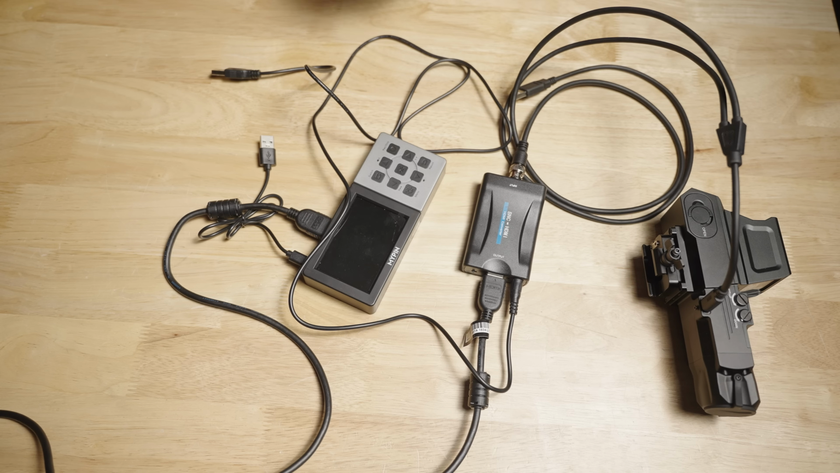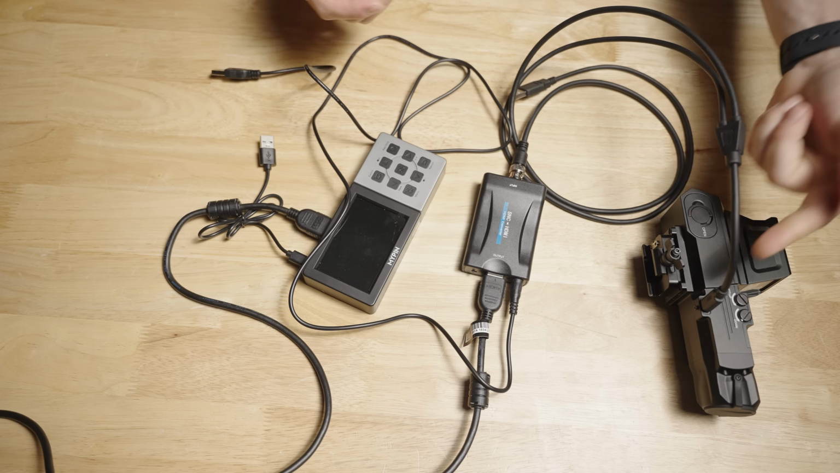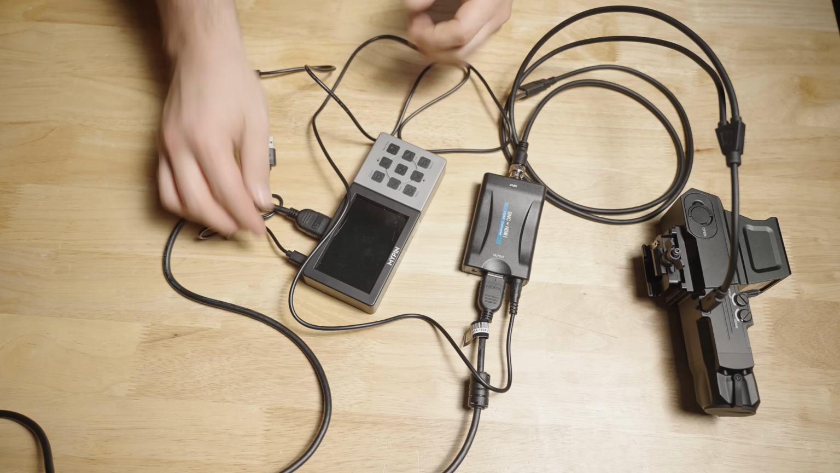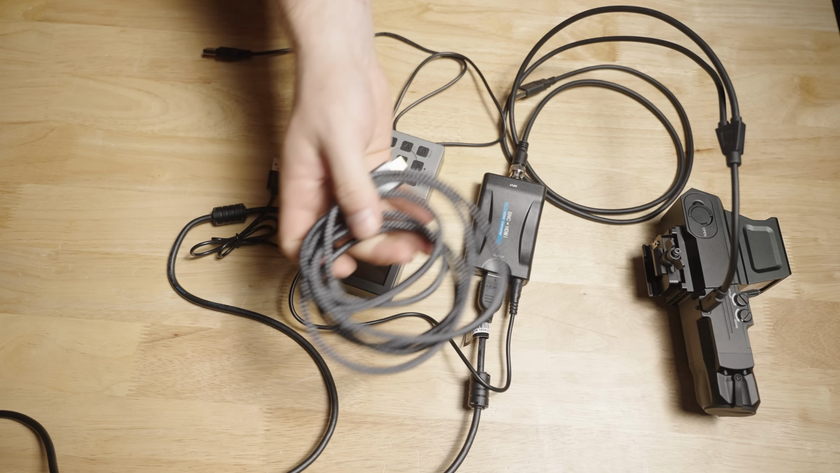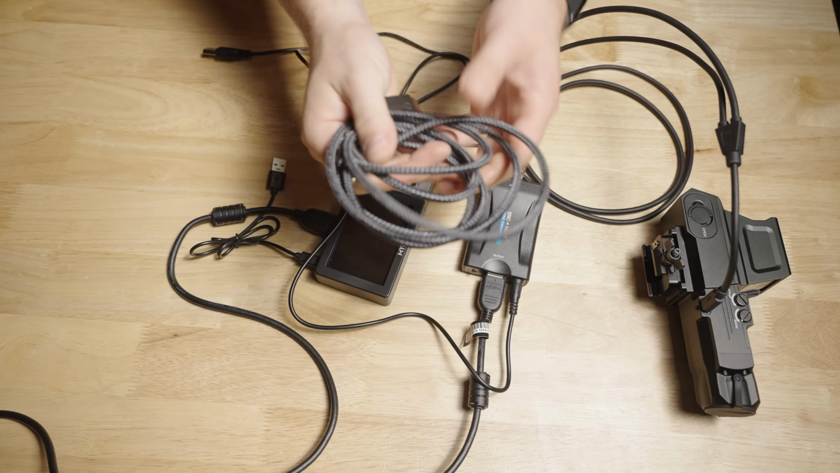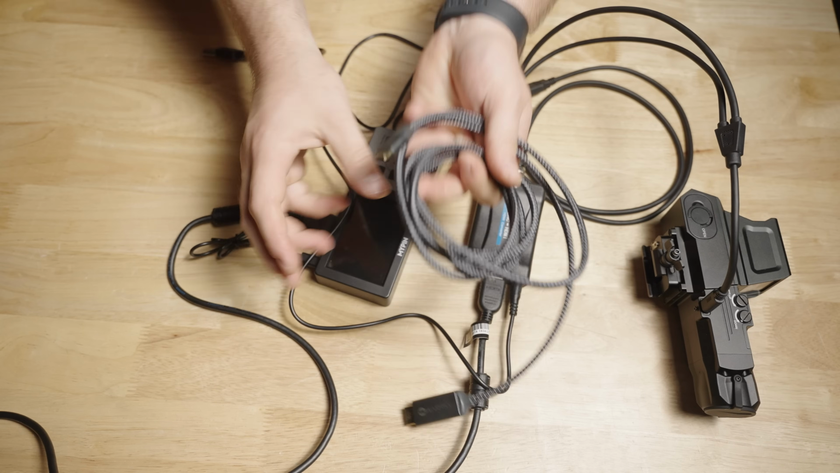They advertise video capture, and yes, you can capture video, but this is a really overcomplicated and tedious setup. But Kyle, why would you not just use USB Type-C to direct HDMI? Glad you asked. I tried that. I have that cable. I ordered that cable. I paid 20 bucks for this cable. It didn't work.